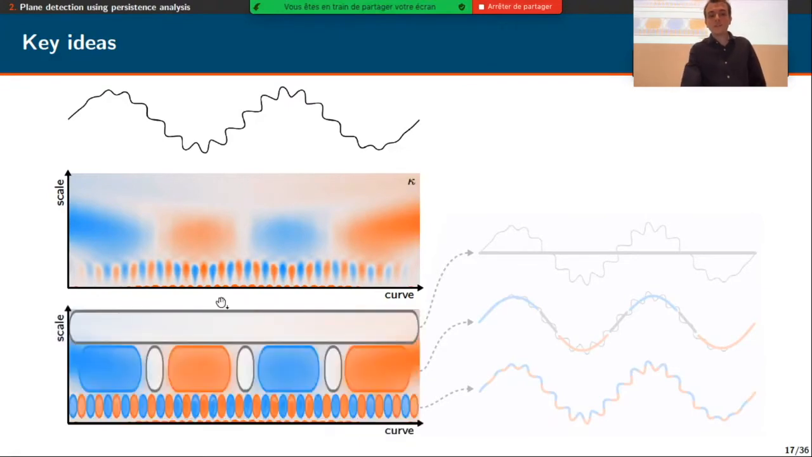So we have this kind of configuration with 3 different levels of scale. If I look at the lowest scale, for instance, we have many regions that alternate between negative and positive curvature. And if we look at the original curve, it actually corresponds to the small scale oscillations of the curve.